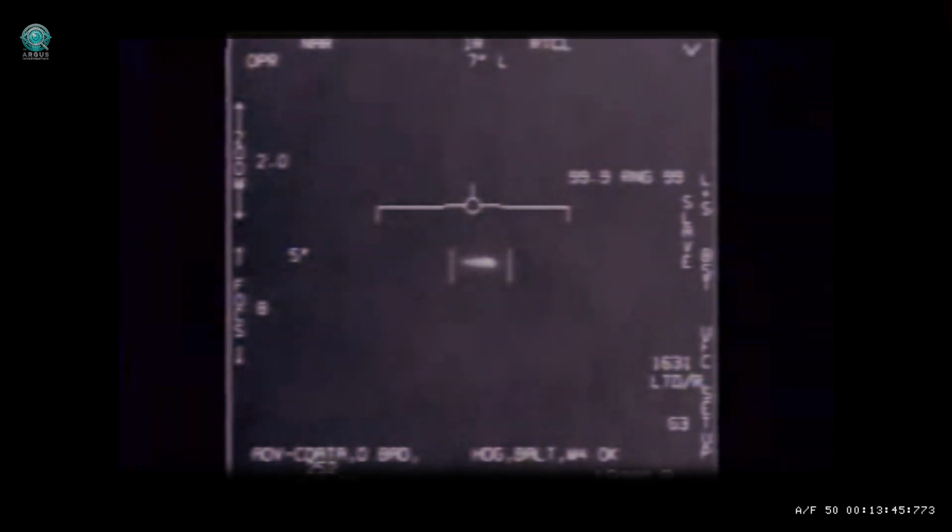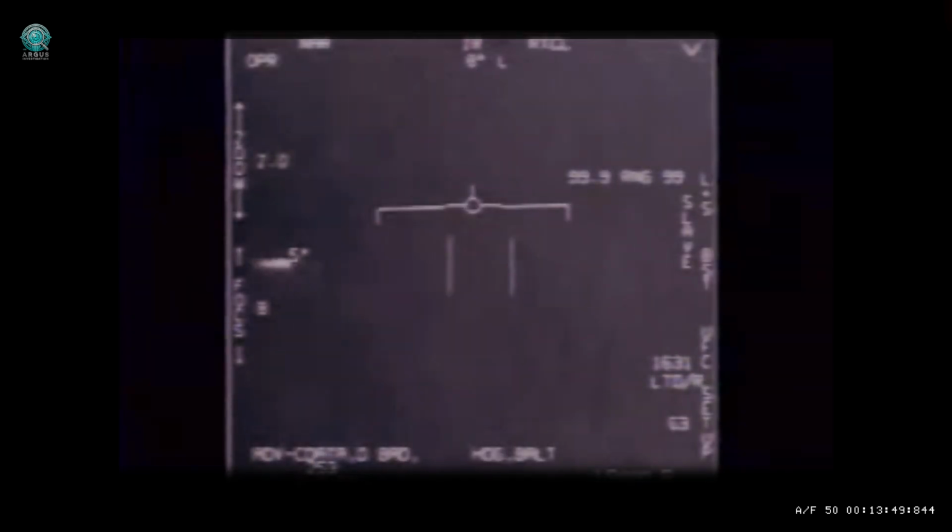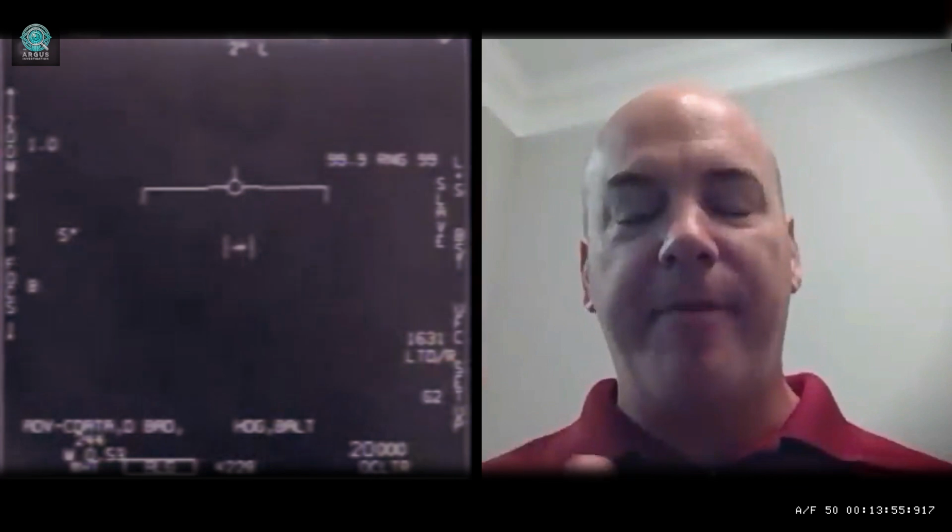Because people are saying it loses track when the bars are widening, and it's not losing track. It's just maintaining track. When it widens its bars, it's basically telling me that it's losing confidence in that track. But then it goes back. You see it widens out and then it goes back. It never dragged off the target.